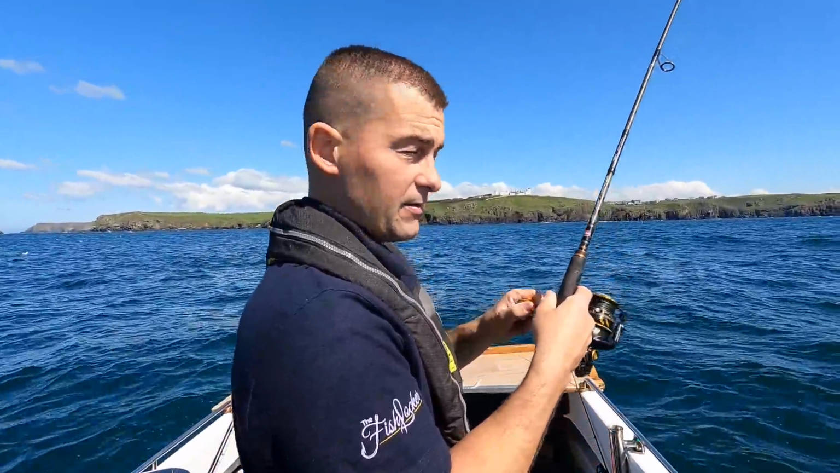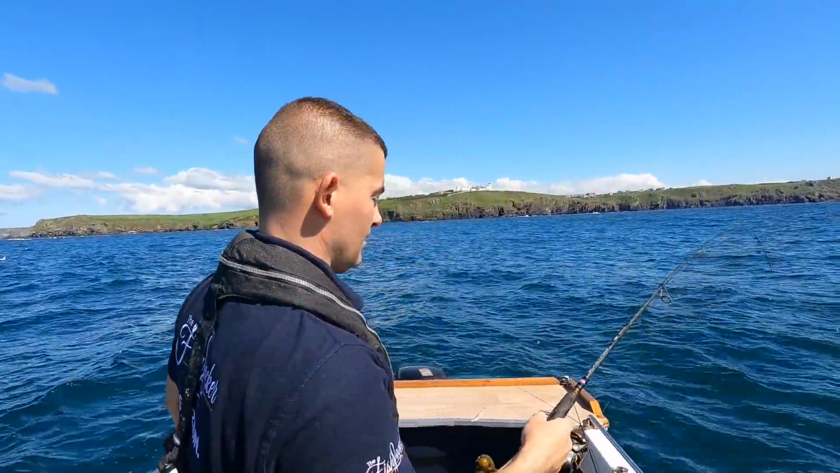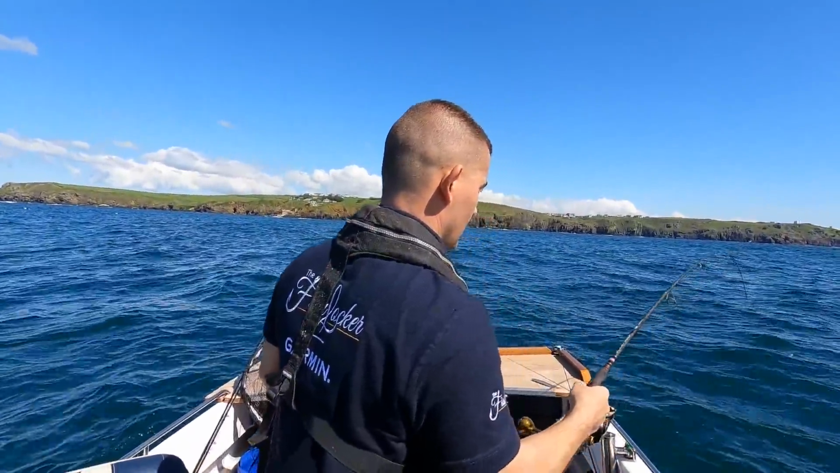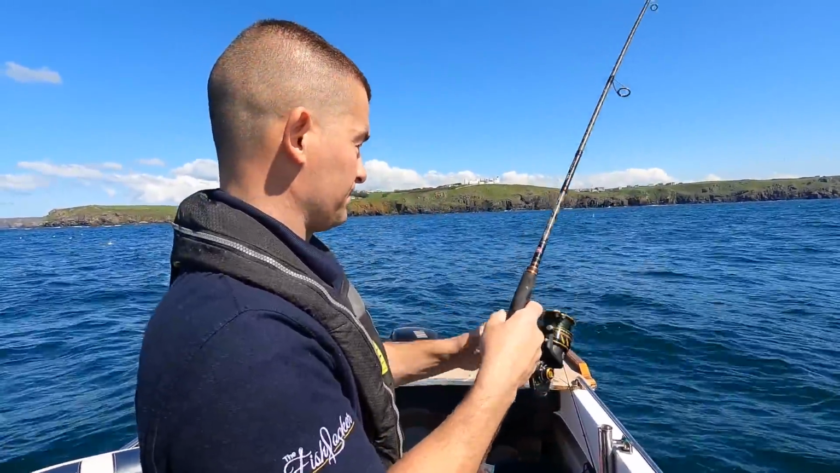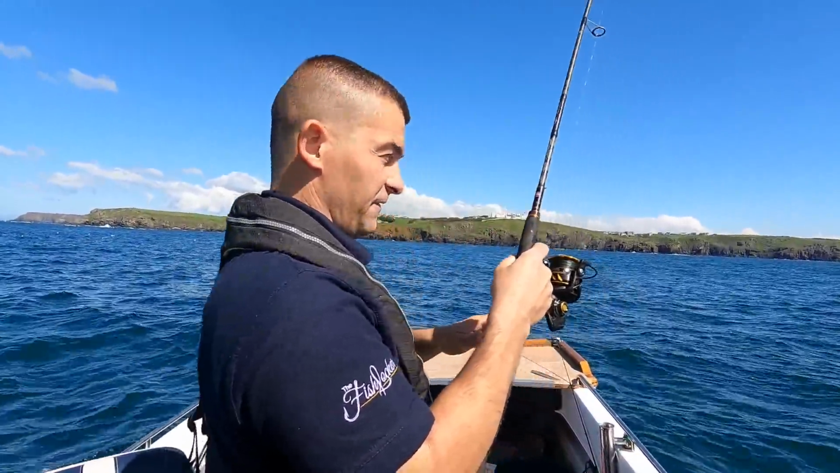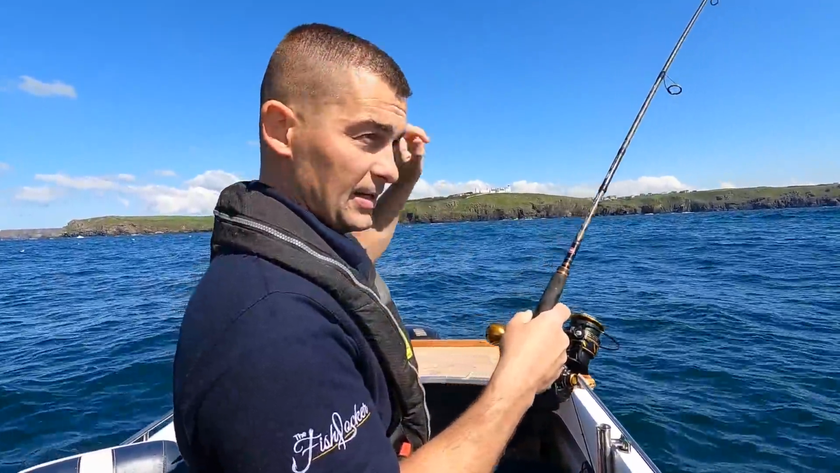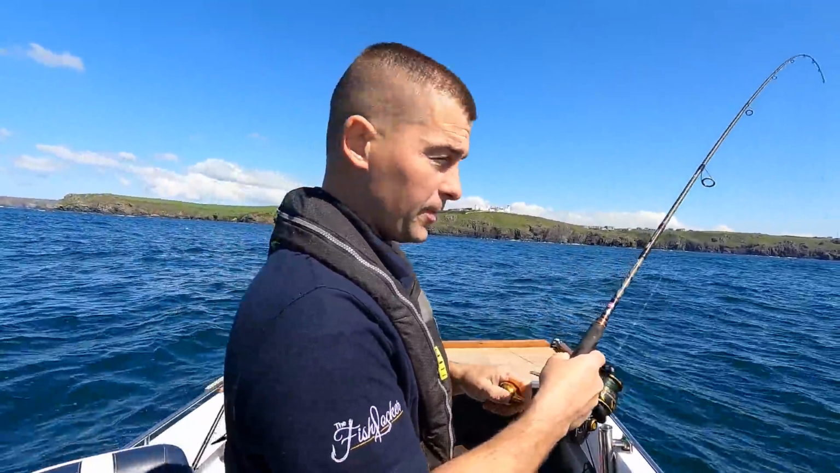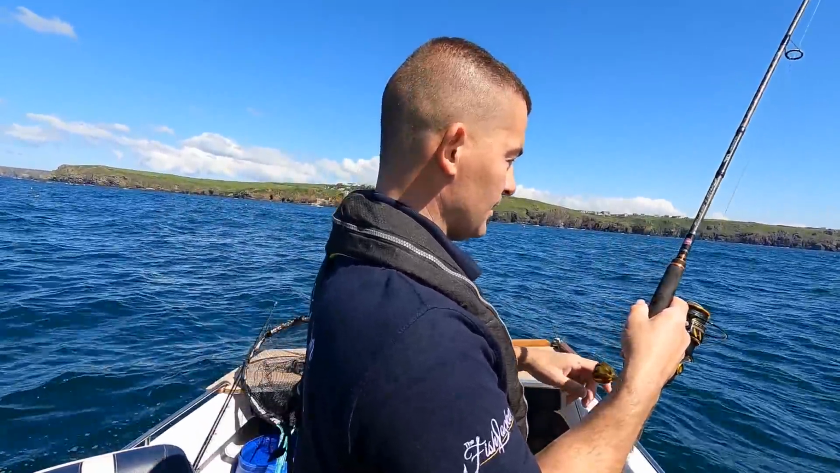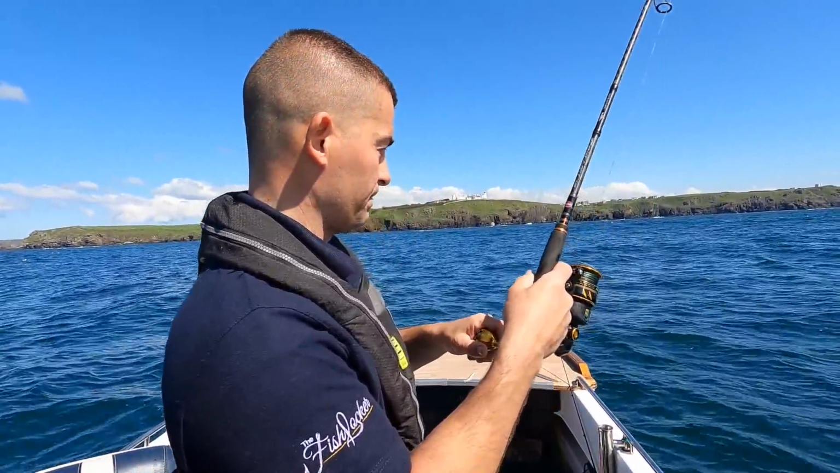Still got to take it easy with it. Yeah, like I was saying, all I'm doing is varying up the method that I'm using until I can find out what they're taking it. Casting and retrieving along high up in the water, because I could see some bass high up. And then the next one's dropping all the way to the bottom, bouncing around on the bottom to see if they're feeding on the bottom.